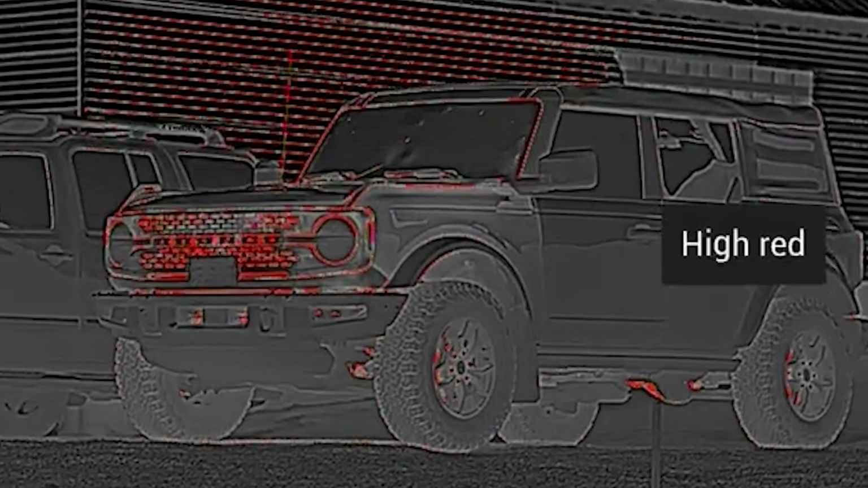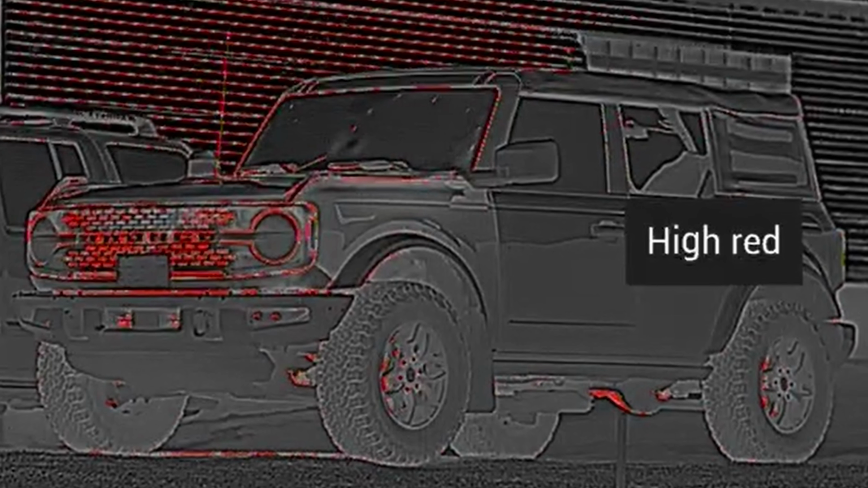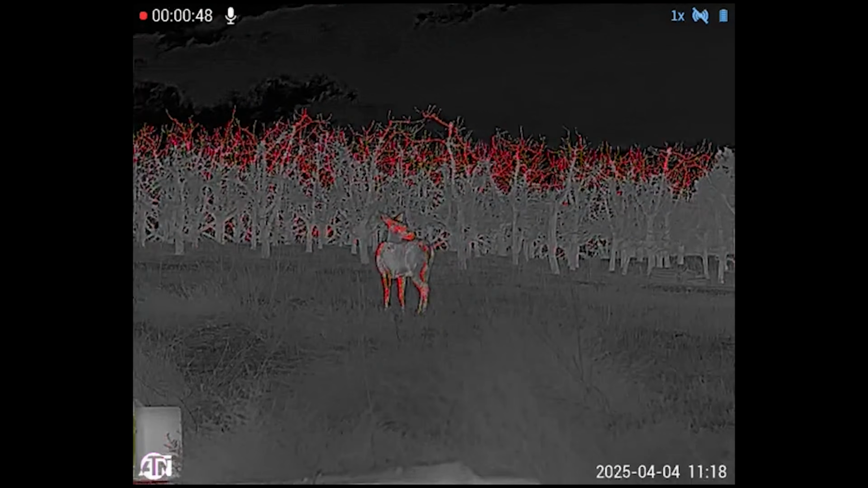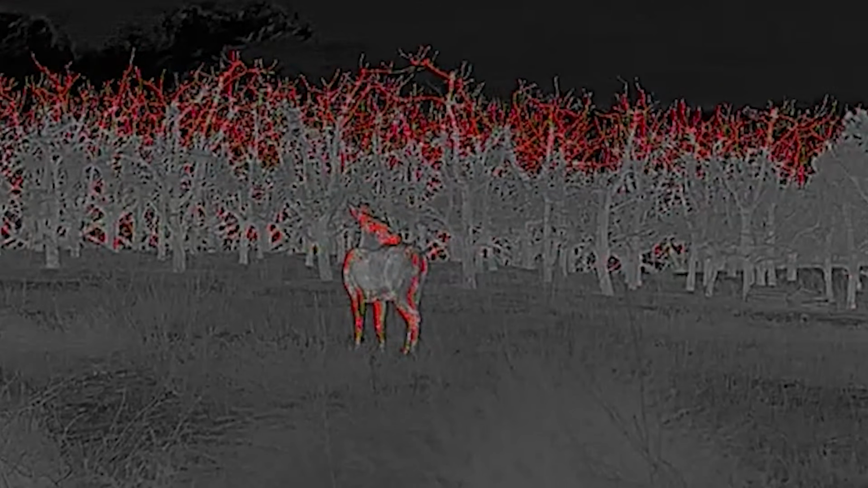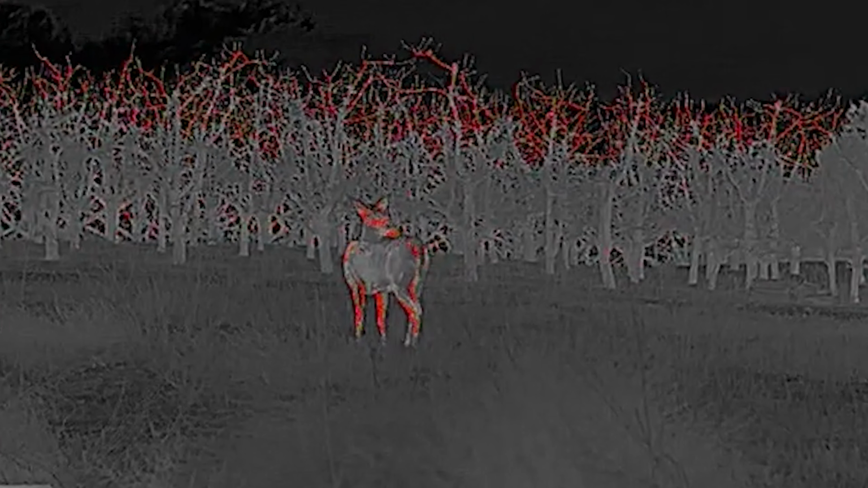But what I really ended up liking, I think I'm going to use for hunting from now on, is high red. So what you see here is it's a little bit like the white hot, but where there's higher temperatures, you've got red contrasting the monochrome grayscale image. And I think that does a particularly good job. If you're looking right now at some of the footage that I shot of the deer with the high red, it pretty much isolates the animal from the rest of the scenery. Now I did notice sometimes with trees and some other things I had going on that you'd get fringe red in other places. But overall, I think the high red is a super cool capability for hunting or for spotting animals in general.